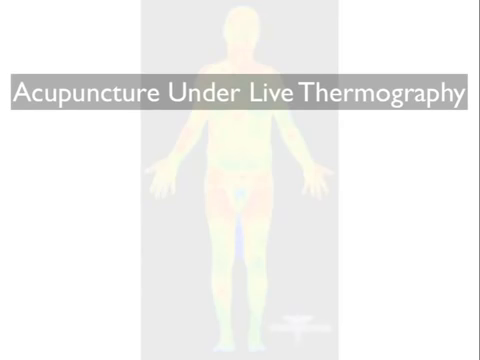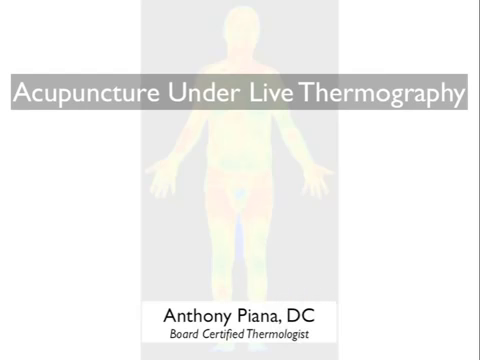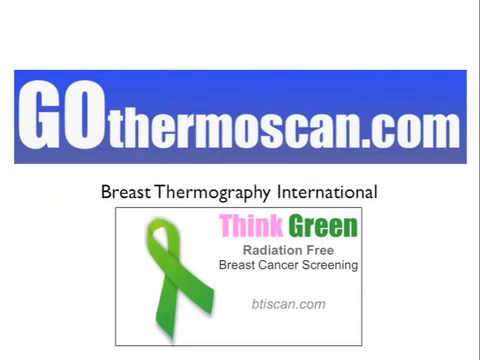Welcome to Acupuncture under Live Thermography, presented and developed by Dr. Anthony Piana. We will be demonstrating live thermography as a useful tool for the acupuncturist to refine his or her skills, as well as an excellent educational tool for your patients. Dr. Anthony Piana is the founder of GoThermoscan.com and Breast Thermography International.